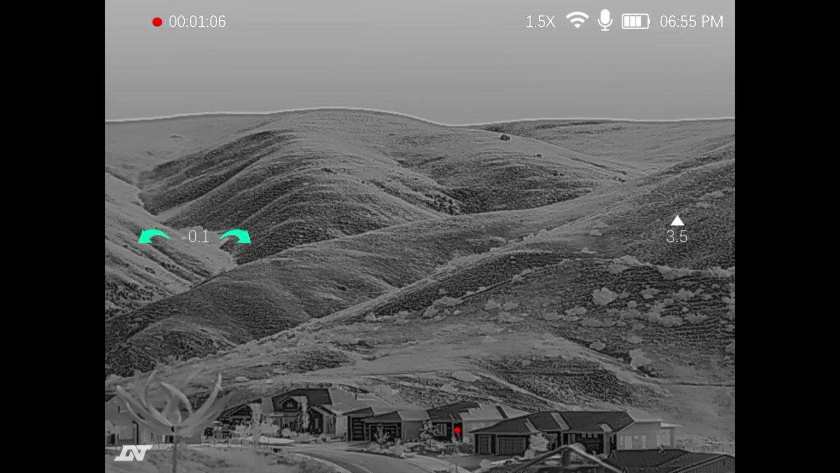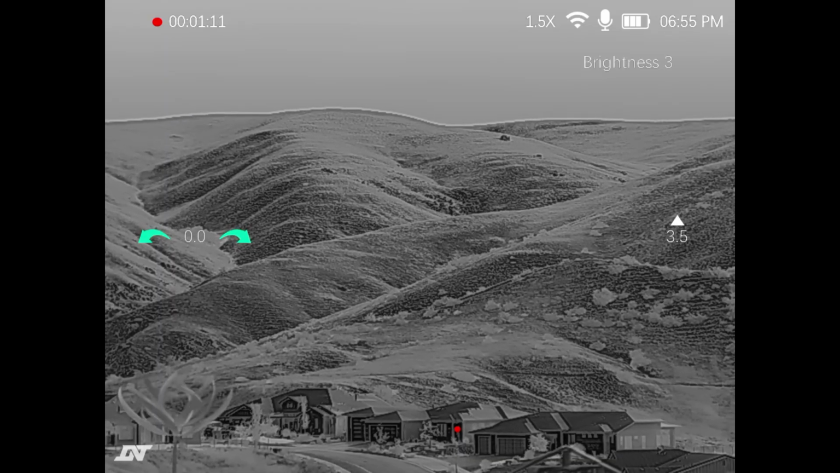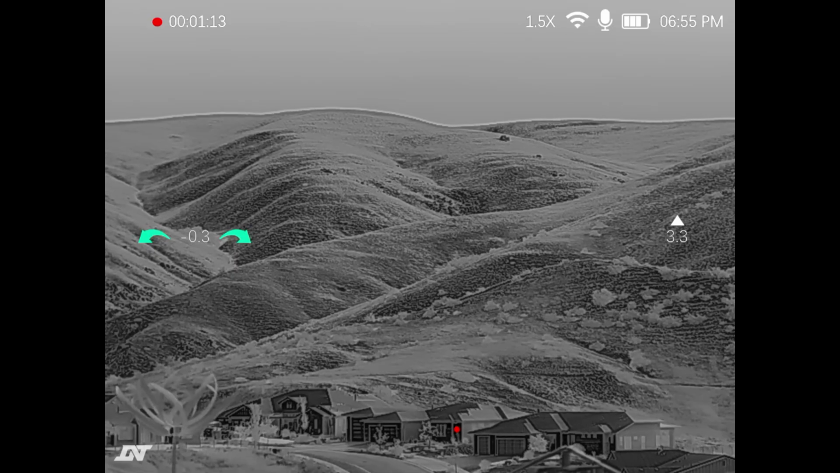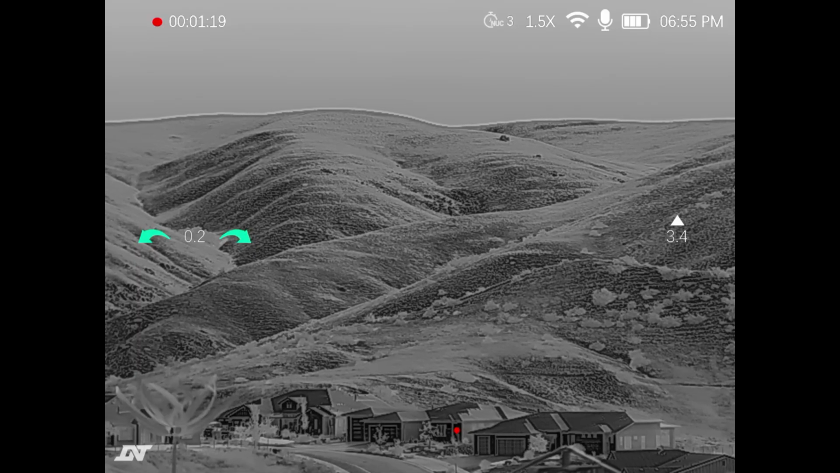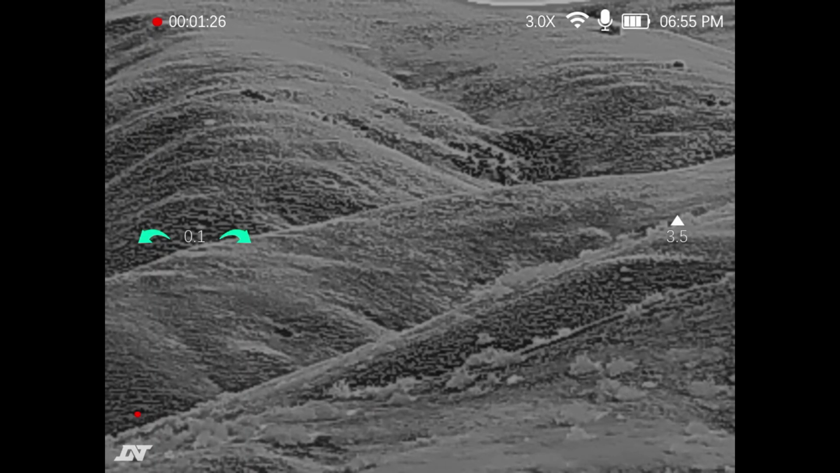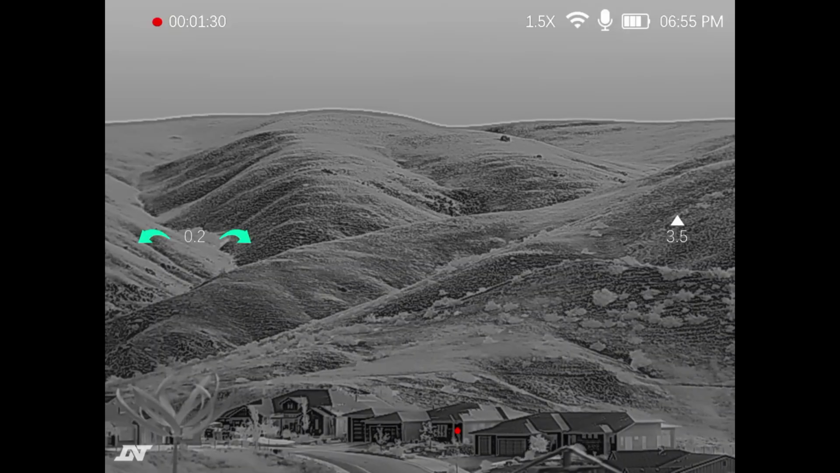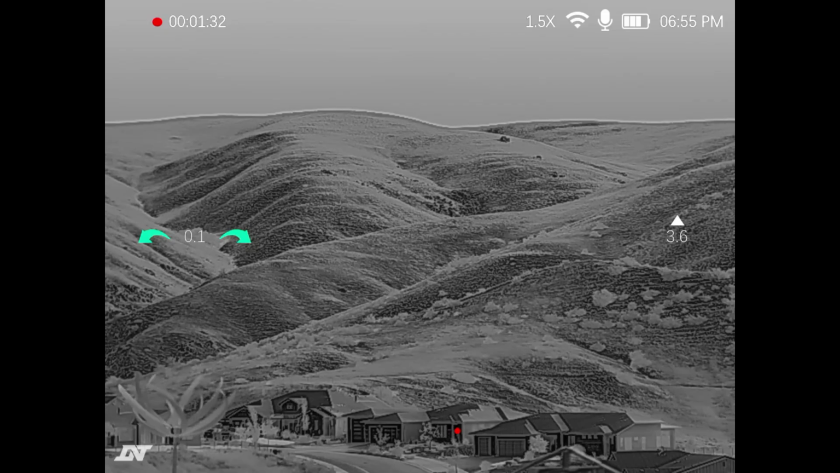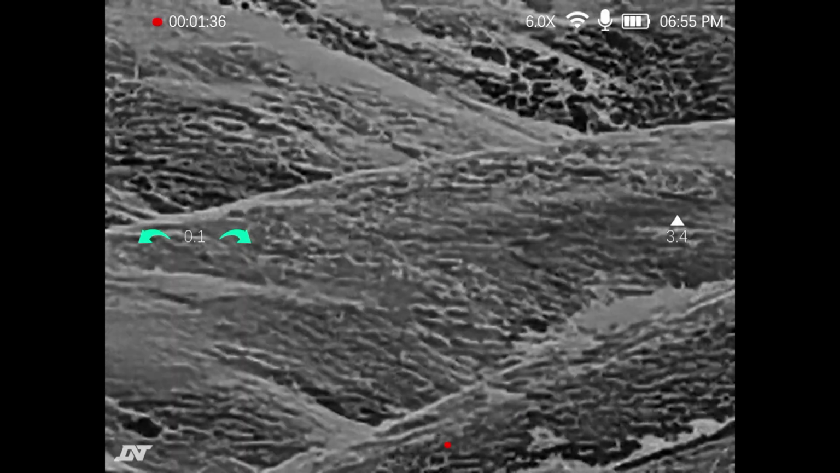Has the same function for your brightness. So this brightness setting is at level 1. We have level 2, 3, level 4, and level 5. The zoom magnification base is 1.5. Does zoom into a 6X zoom. Kind of shorter increments, not as many as the Thermite, so it goes 1.5 to 2 1/4, 3, 4.5 to 6.